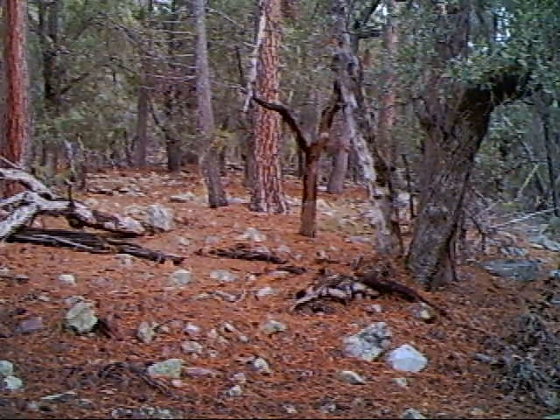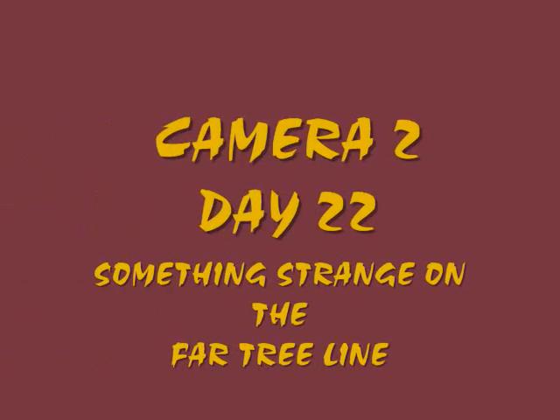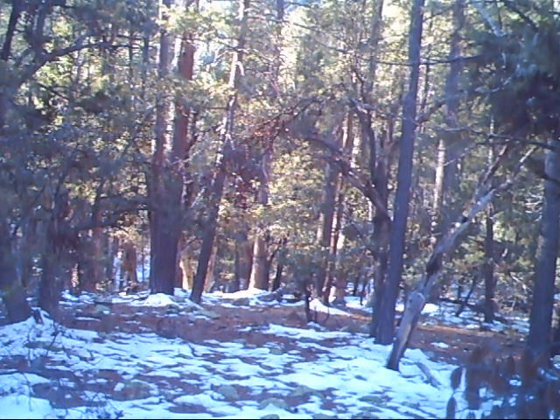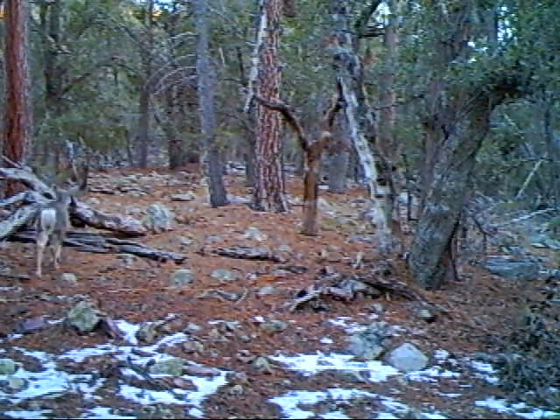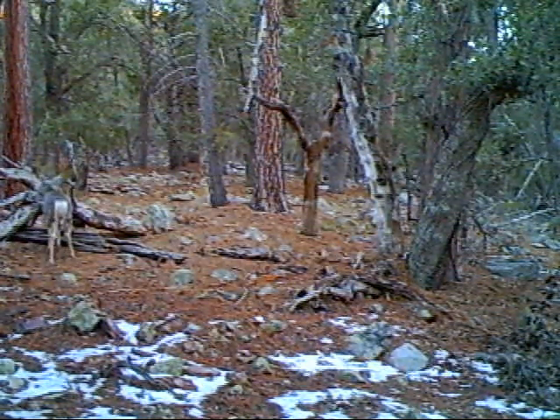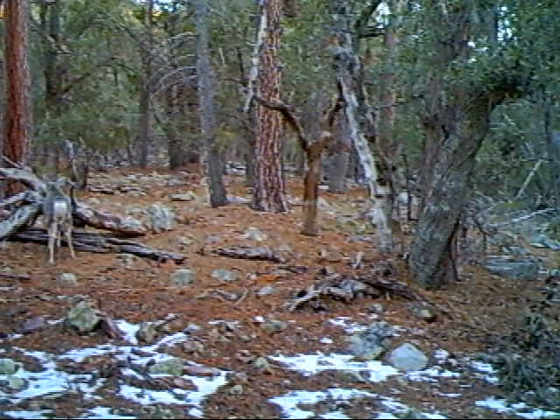Finally, on day 22, camera 2 fires, but there's something strange in the tree line on the left side. Looks like a person standing there, but we zoom in closer on previous videos that I've posted, and we see that it's not human. Day 24, camera 1 comes up with more deer. Now the funny thing is this deer is kind of worried about what's on the left side of the screen there. Keeps looking that over real closely before it moves on.